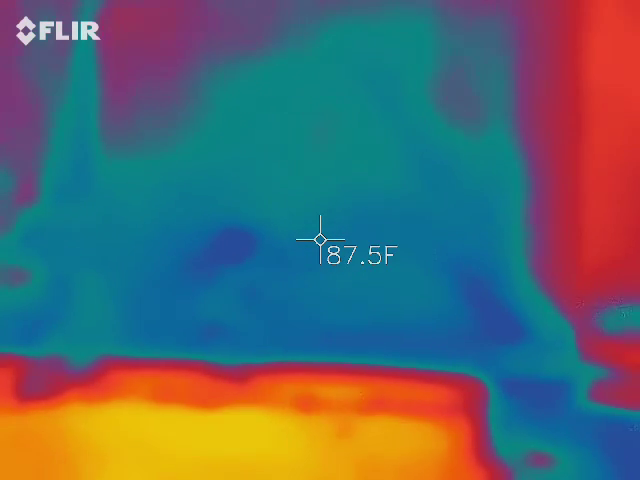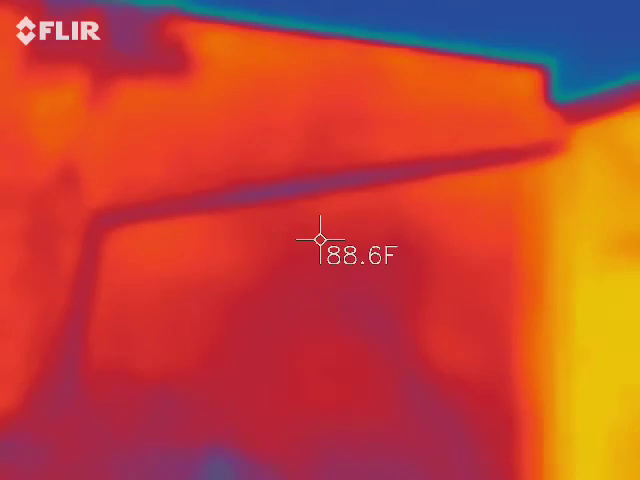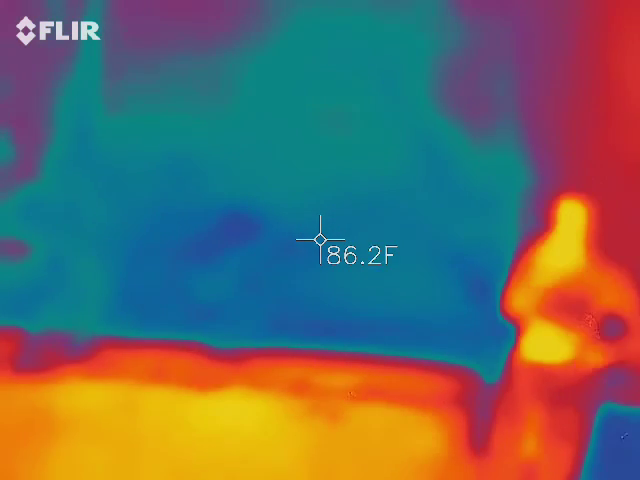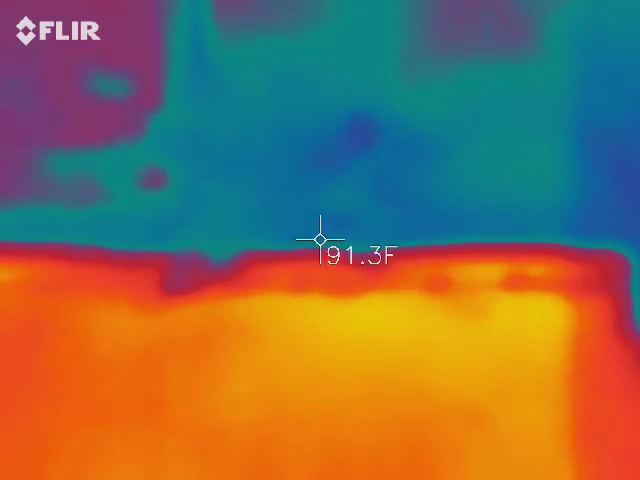That's what I was thinking too. As soon as you go just slightly above the concrete, it changes. Because if you look at the temperatures, yeah, the temperature is hotter higher up. Hot air rises though, so I guess you get that.